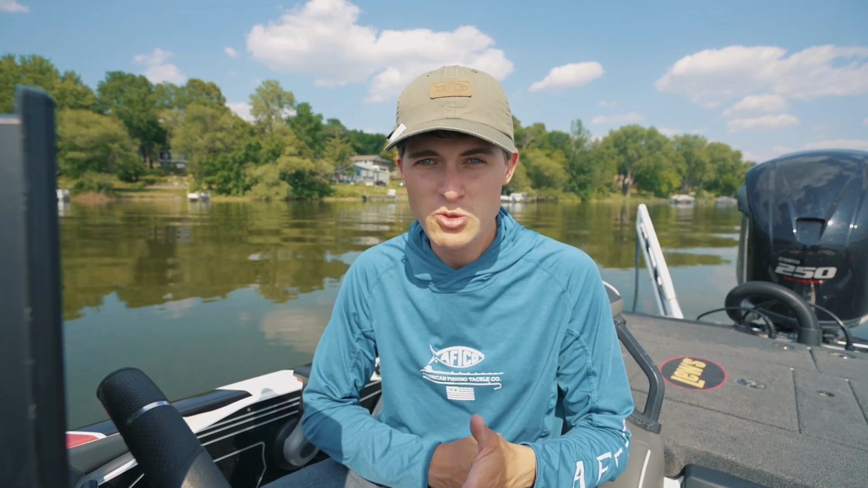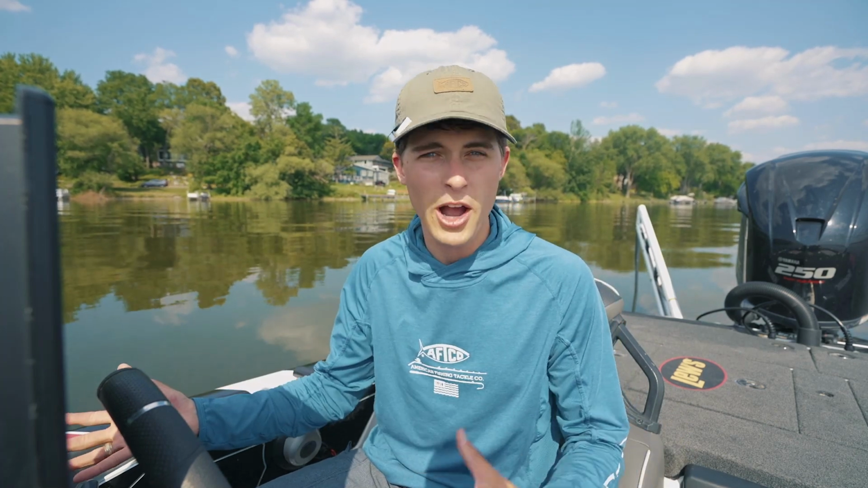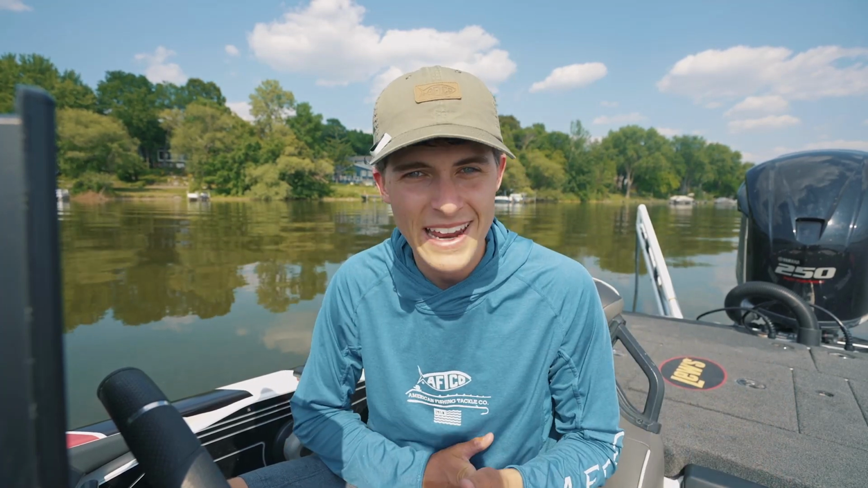It could be rocks, whether it's a gravel or a rock flat. It could be a rock vein or a rock pile. Of course, it could be natural rock or it could be man-made. People drop cinder blocks, big concrete blocks down there. I could be looking for trees, laydowns, brush piles, any kind of wood down there on the bottom. Fish love to sit in that kind of stuff.